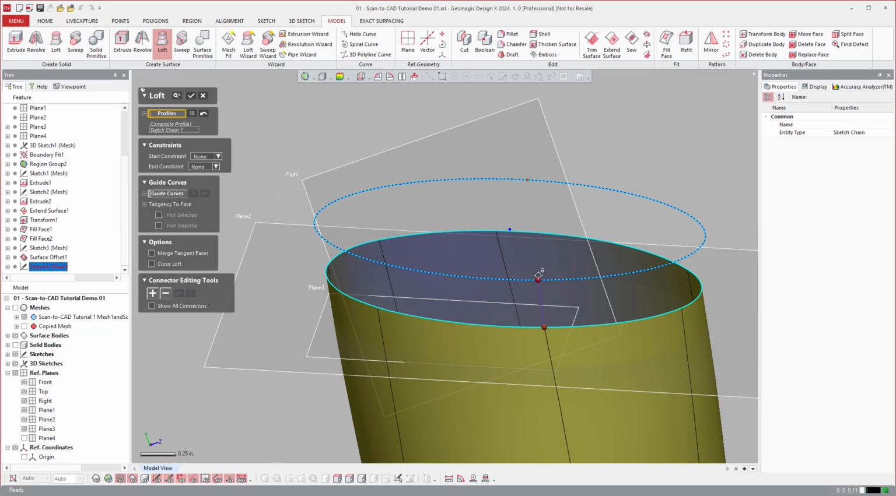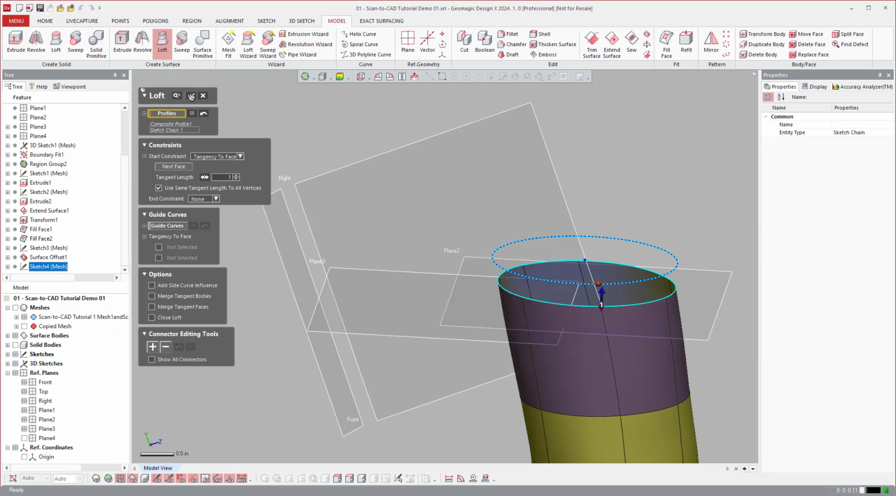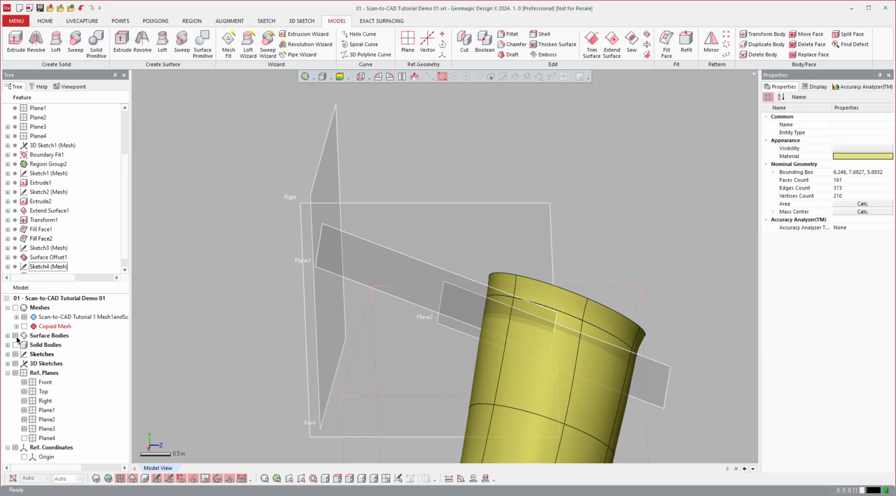This is another nice thing about using it as a spline. You can adjust these nodes a little better instead of doing it on curve segments, sketch line arc segments. And I'm going to say I want to do tangency to that face. So you'll see there that it flares out.